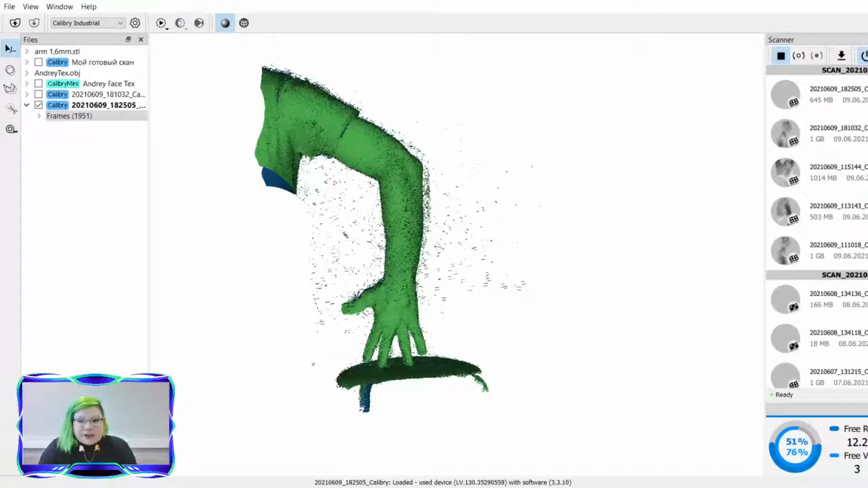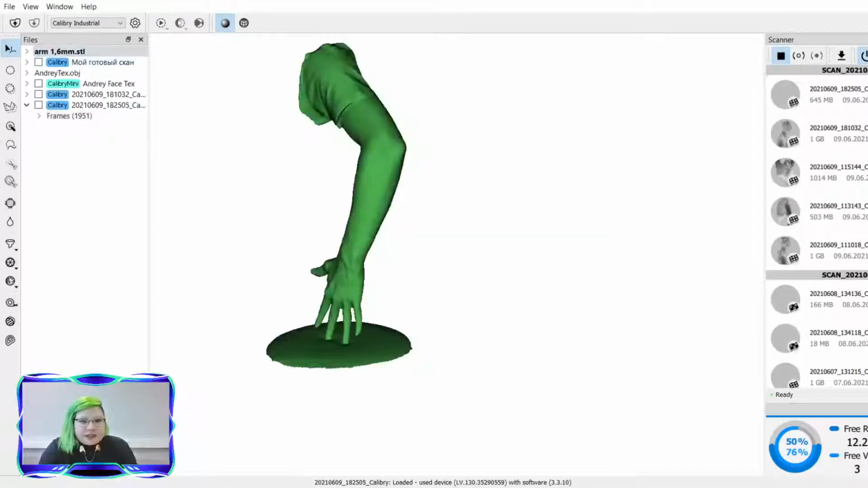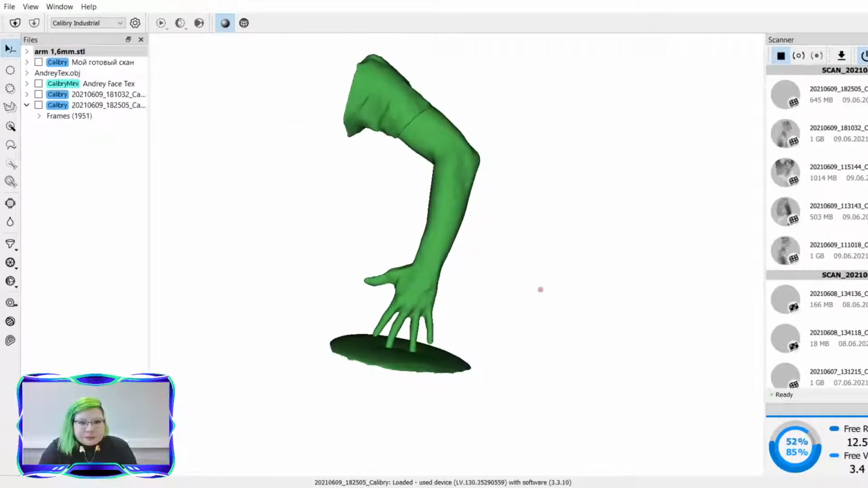Now, this laptop has 24 gigs of RAM, which is definitely great for post-processing Calibri scans. The minimum we recommend on our website is having at least 16 gigs of RAM, but the faster your computer or laptop for post-processing, generally the better. And let's look at the finished result.